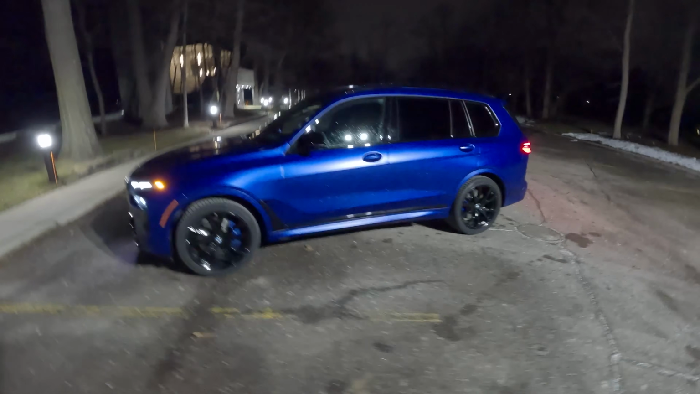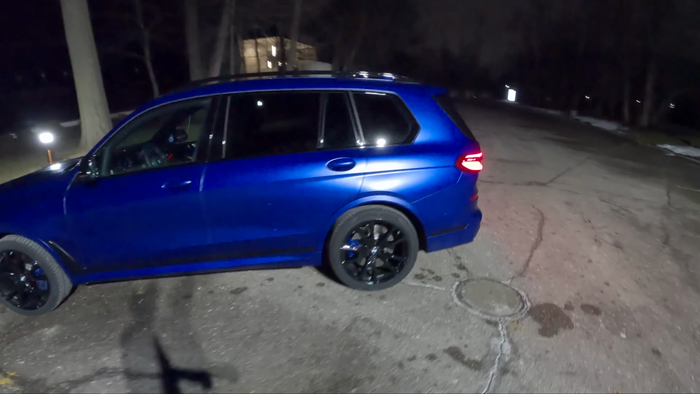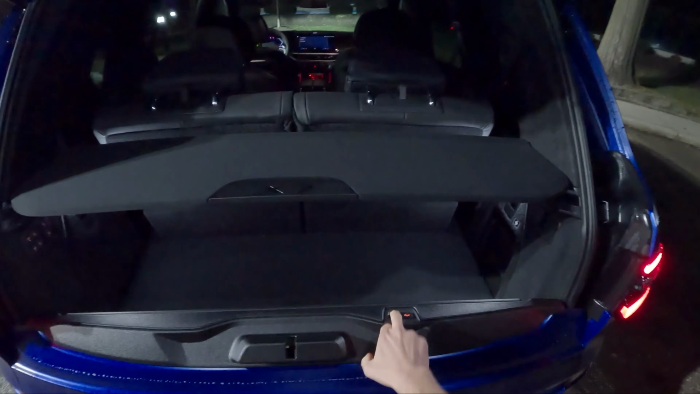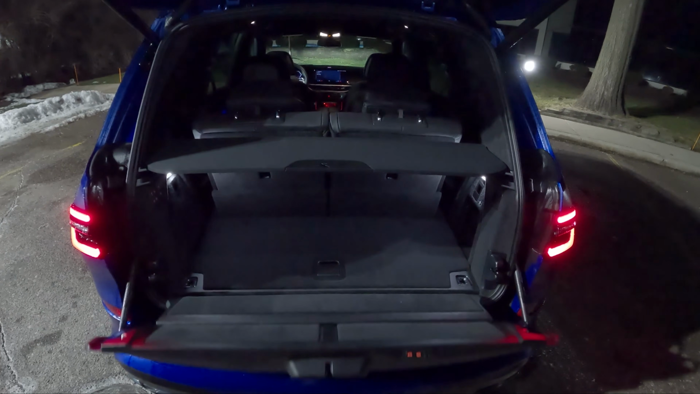Spent the last few days in this X7. We'll give you guys some thoughts on what it's been like to live with and drive this week. Got a split tailgate in the back. Lots of nice bright LED interior lighting.